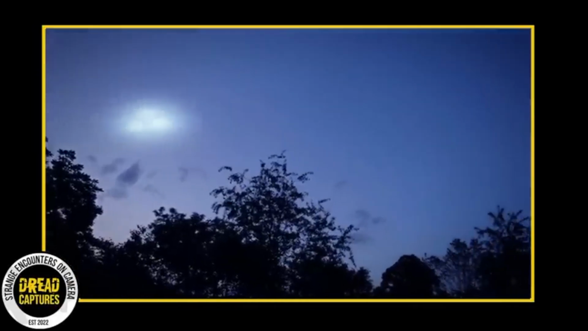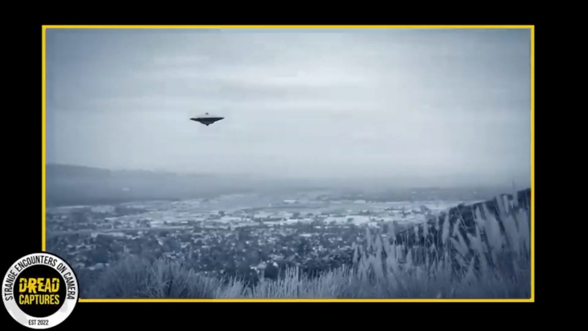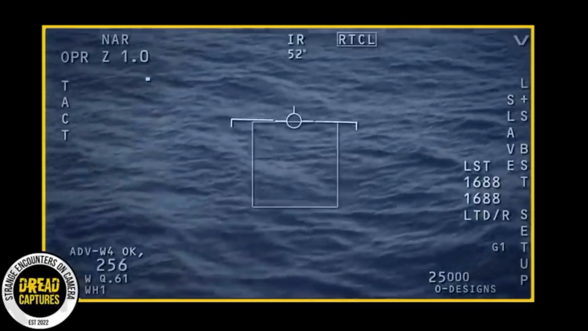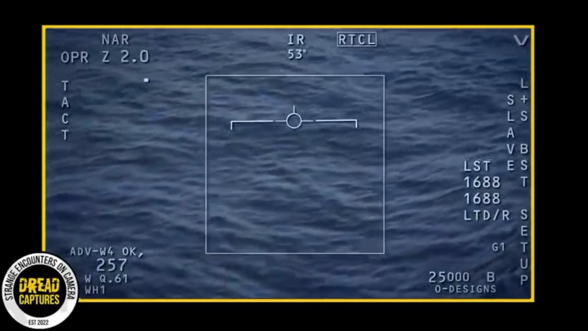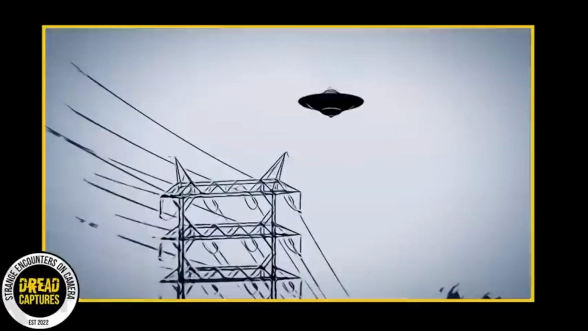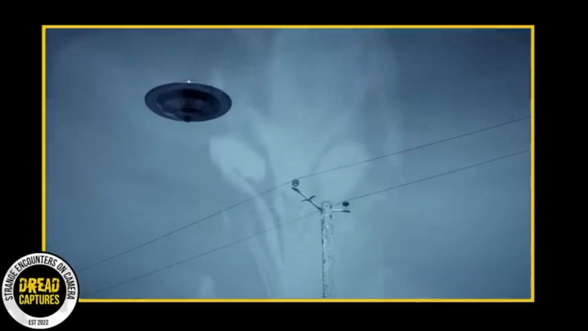In recent years, the US government has taken UFO sightings more seriously, and a new report reveals that US troops have reported hundreds of sightings across the country. In fact, the US National Intelligence Office is now aware of 510 reported sightings, which is over 100 more than the previous year. But despite the increase in UFO sightings, we still have no explanation for what they might be or where they are coming from.